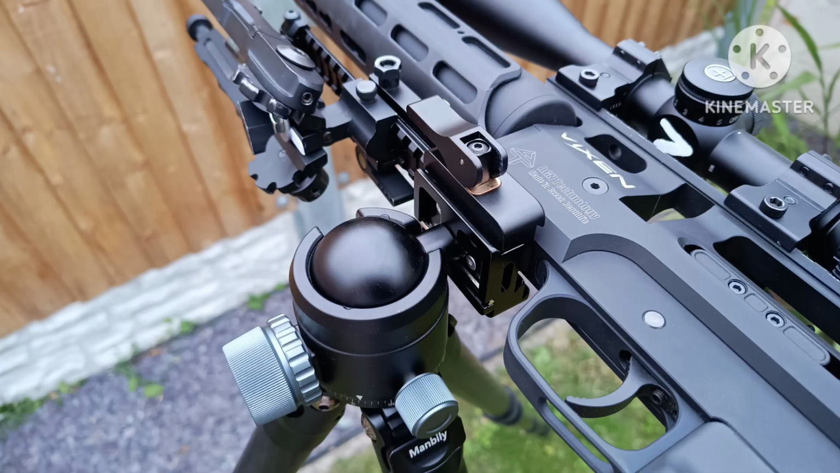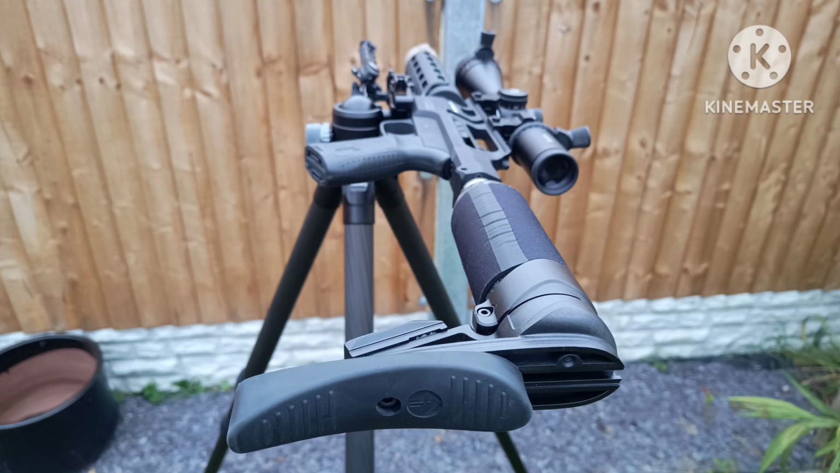So if you've got your tripod set and you know it's horizontal, you're not going to deviate from that. With the ball head, it can move independently, so it can go left, right, up, down, but it also can induce cant for unlevel ground and stuff. Because of that, I was finding some of the shots I was taking, I didn't realise I had the rifle on a cant.